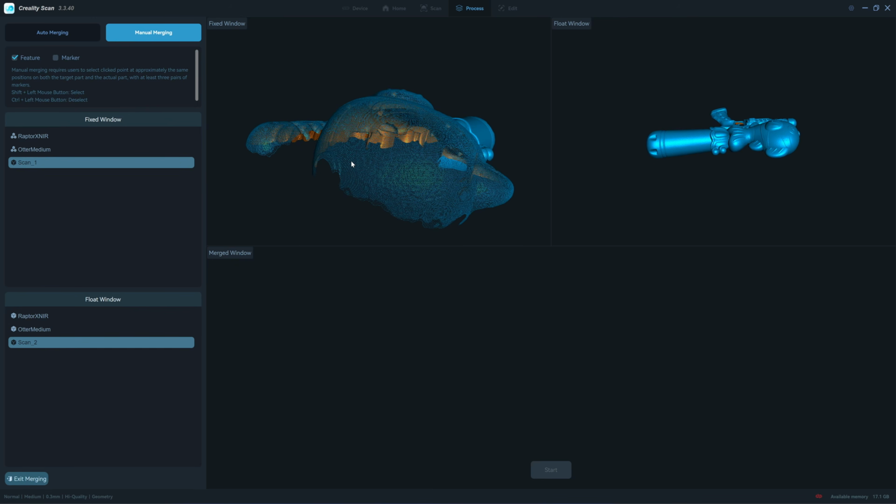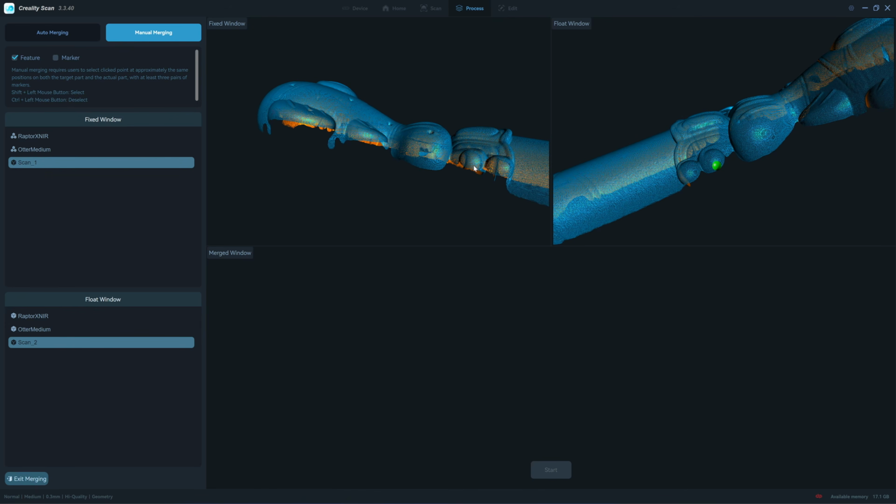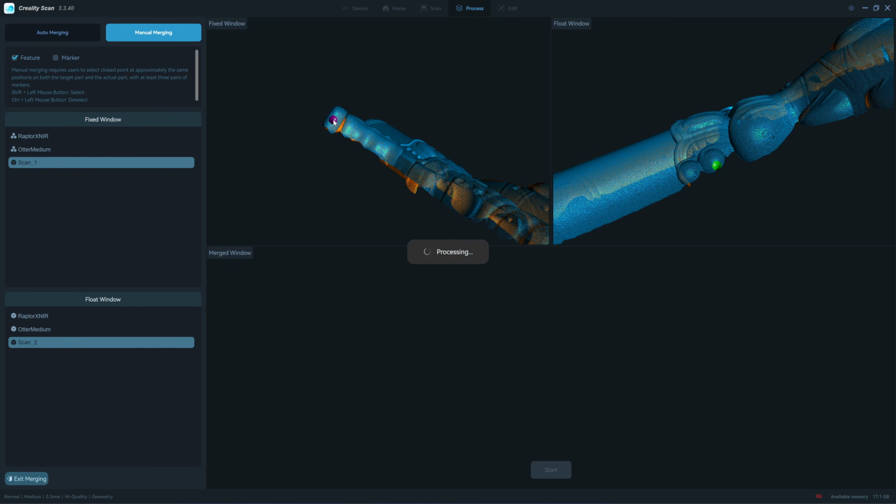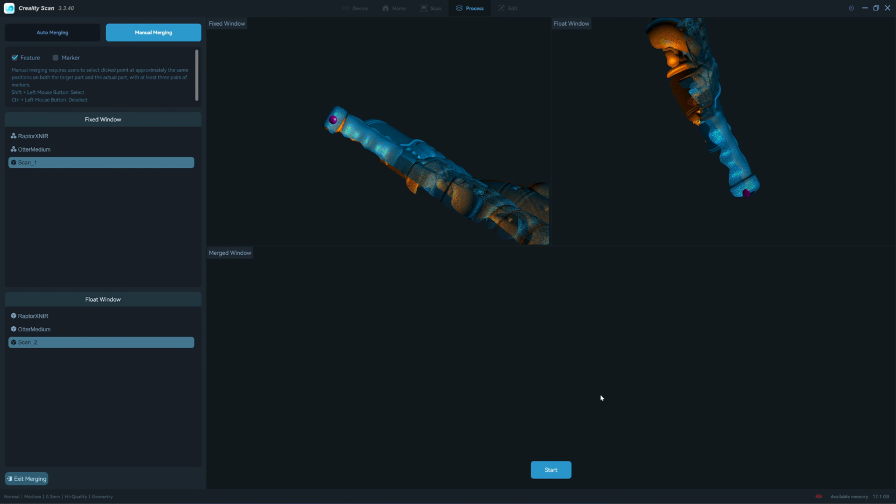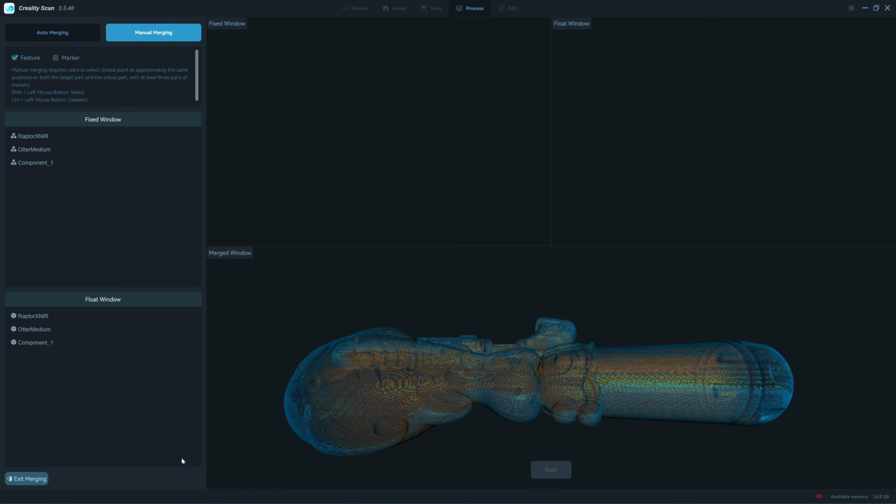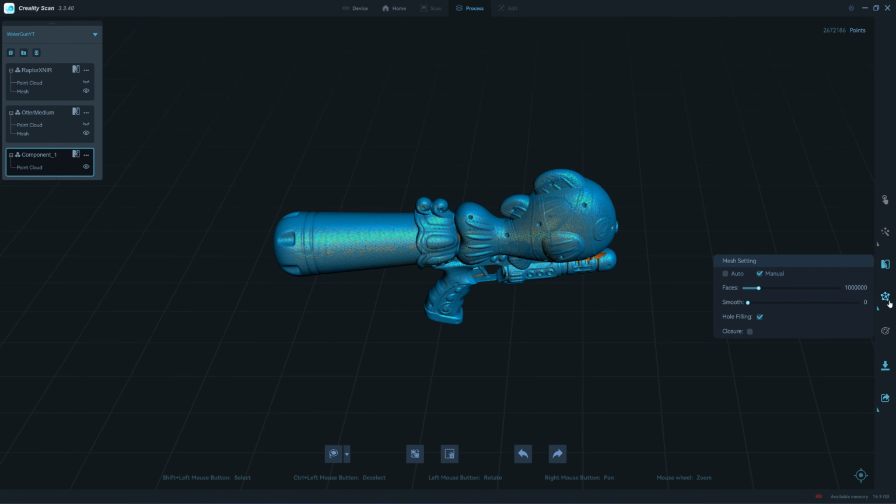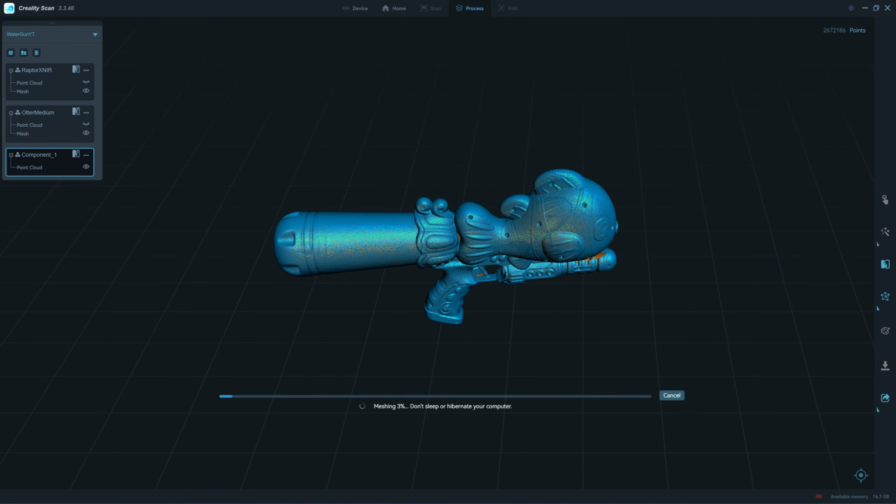Center. 2.6 million. Fill the hole. Okay.